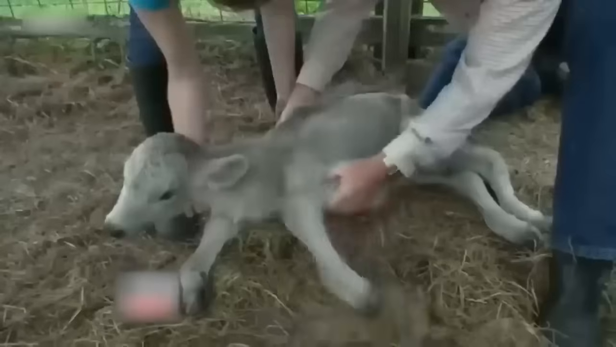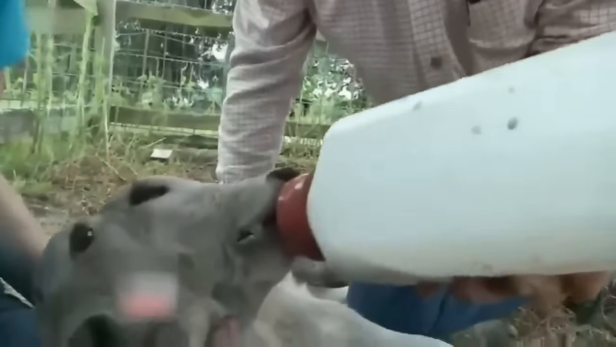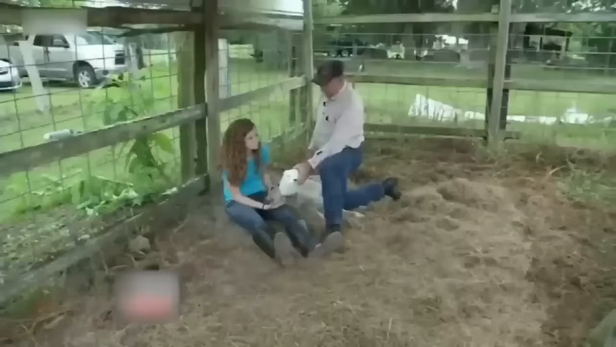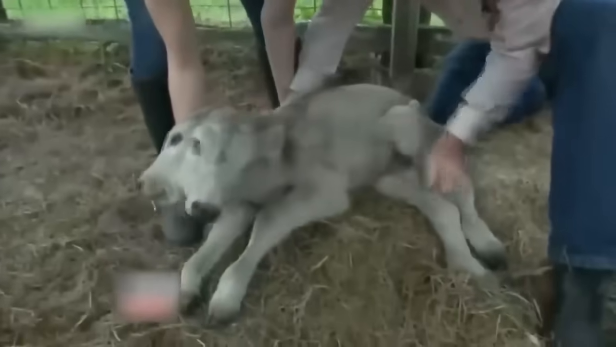However, it also had 2 brains, which made it difficult for the calf to coordinate and feed from its mother. Consequently, the farm owner had to feed the poor baby with a bottle. Known as dicephalic parapagus, it occurs when the embryo fails to split correctly during pregnancy and could be genetic.